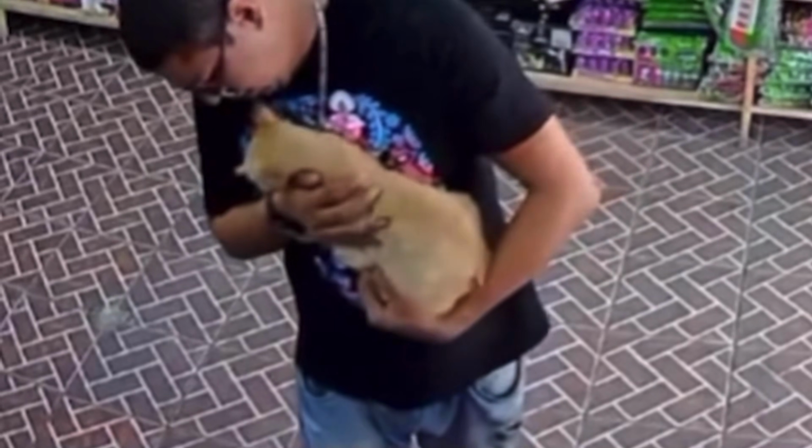Taking a look at some chilling CCTV footage coming from inside a local store. A man named Mario was holding his cat and was shopping around. Everything seemed normal as he walked around the store and looked around. This is when, as he's standing there, his finger bends completely backwards. A completely unnatural movement.